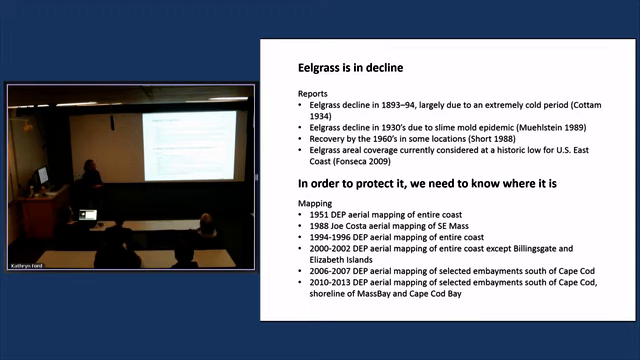This is called the wasting disease, and there were devastating losses of eelgrass on the U.S. East Coast. The estimates in New England and in Massachusetts are that we started to see recovery from the 1930s epidemic by the 1960s in some locations. Not all locations actually recovered.